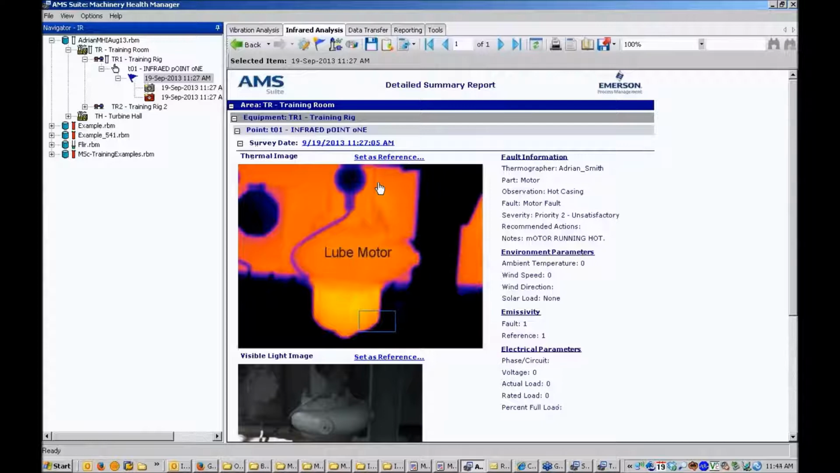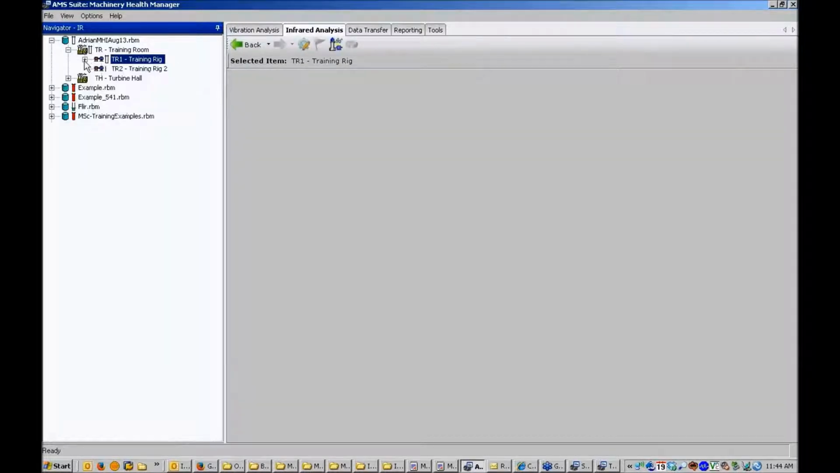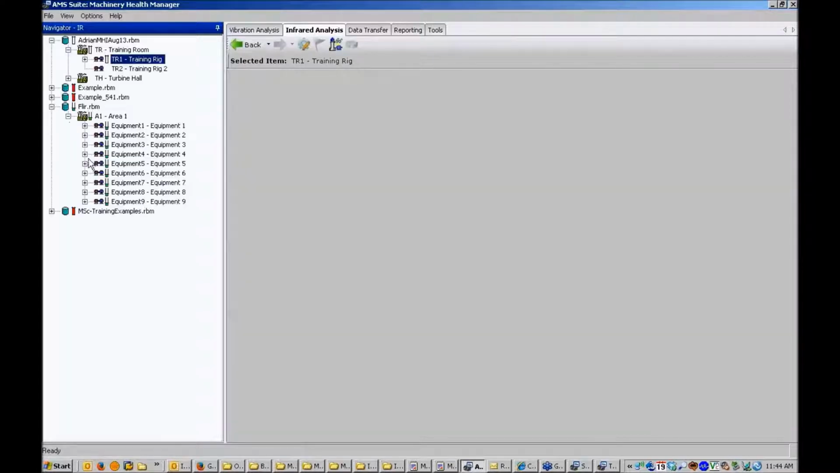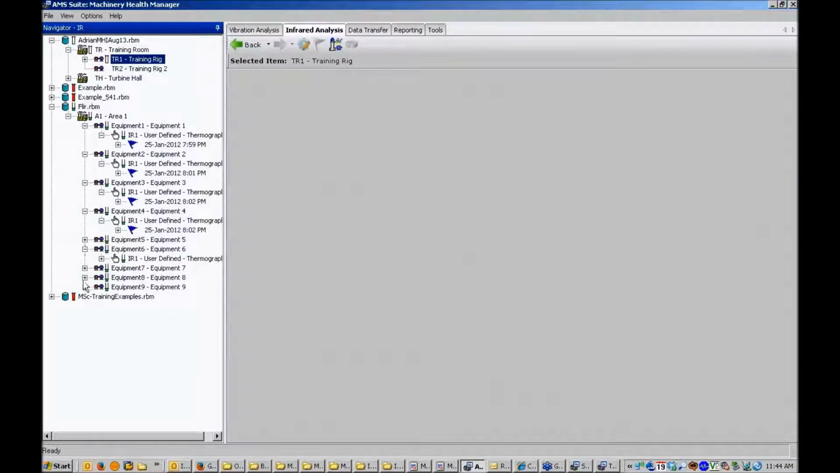And Adrian, that's again showing the whole database or just an area? This is just looking at a specific event at the moment. So what I can do is, if I go further up the tree, I can go to the point level, the machine level. Now in this case, I don't have... Actually, let's go into another database very quickly. I'll just show you a machine that has multiple events, if I can find one here.